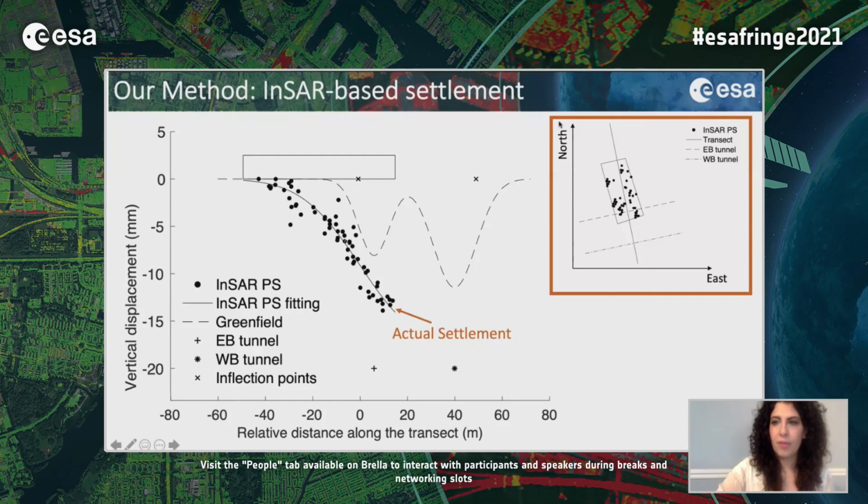If we go back to the main figure, we're looking at the same building, but from the transect. So let's assume that we are projecting the building along the transect and all the PS as well. The dashed line in the main figure corresponds to the greenfield settlement, so the profile that we would estimate analytically without having any monitoring data.